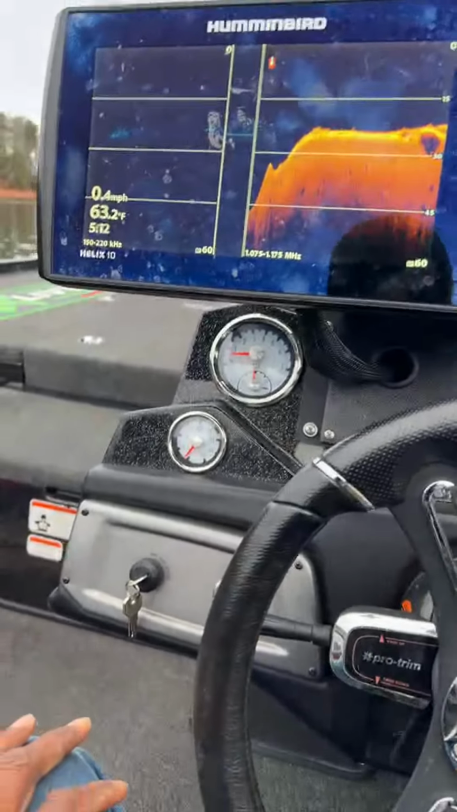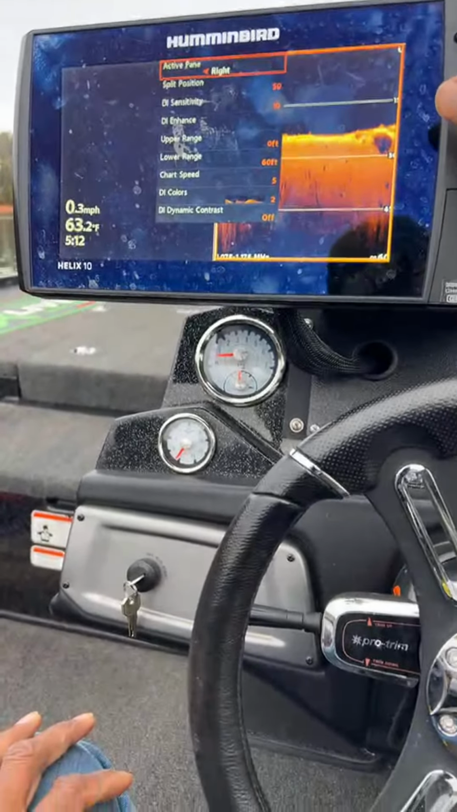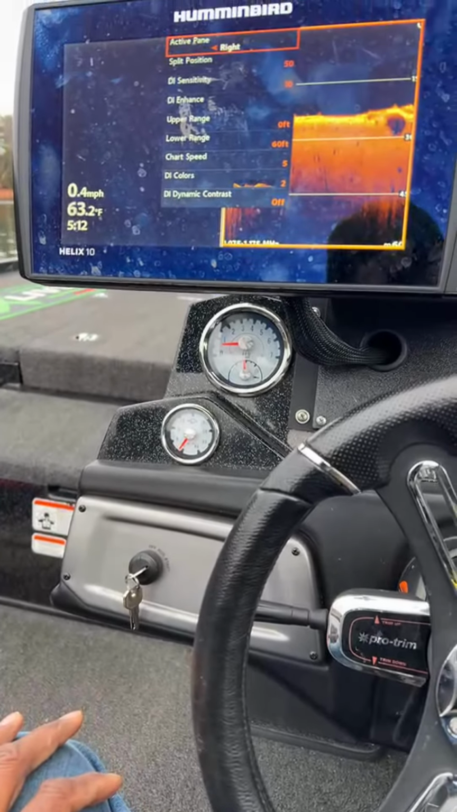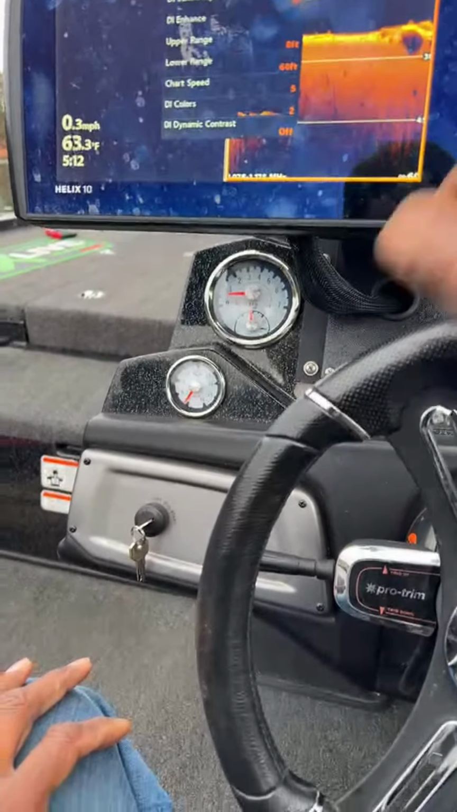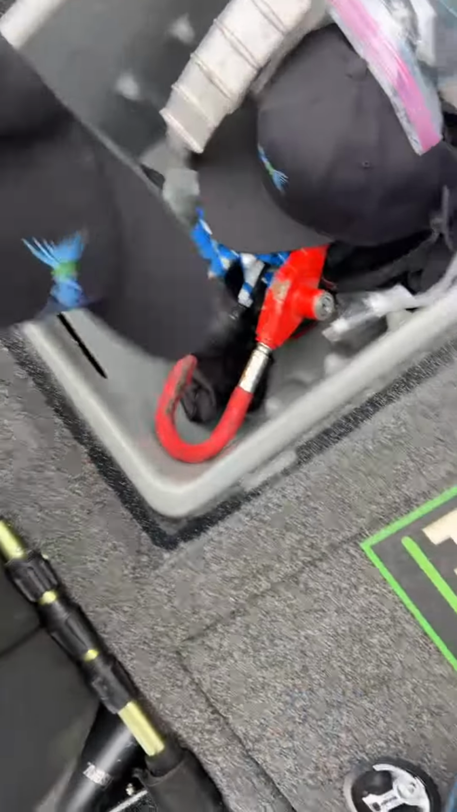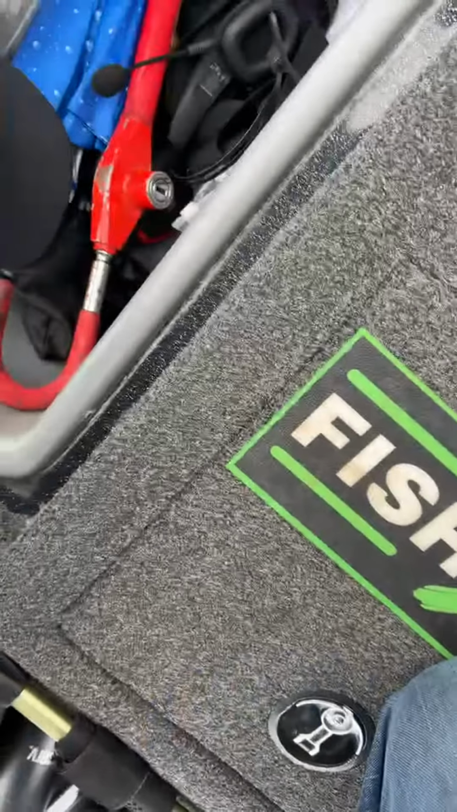All right, so now let's get the settings set up on here. What's going on, James Larry? Phil said, are those your new electronics? No, sir. I just generally don't scan or anything like that when I come out anymore, guys. I pretty much just come out here and start fishing and just see what we can make happen.